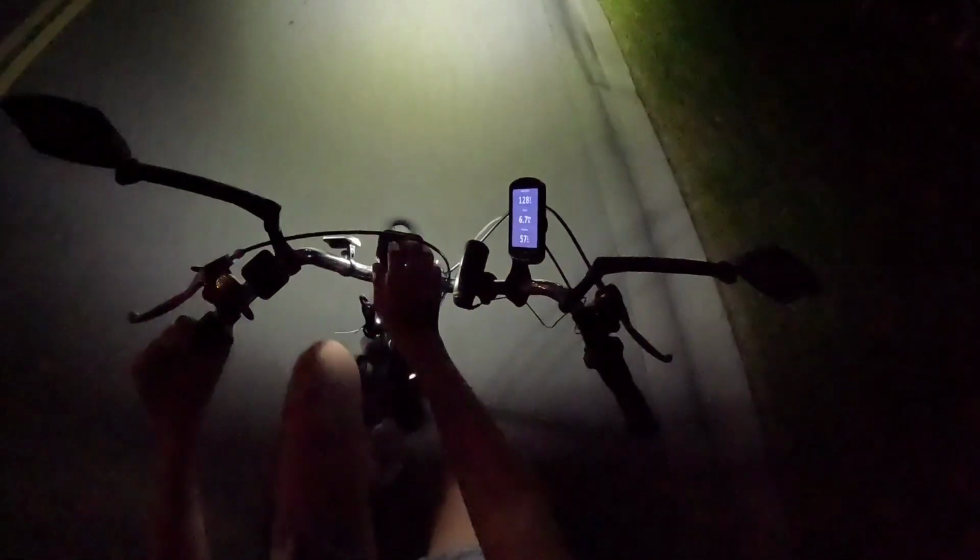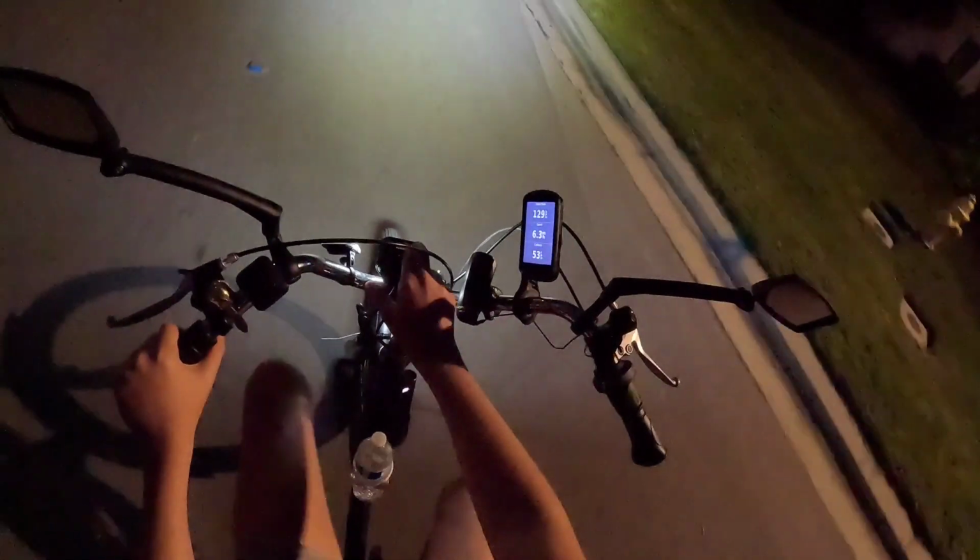That's a little dim, maybe. Let's try the high beam. That's 3,000. How does it compare to the full one? 5,000. So yeah, that's 3,000 right there. Let's do 15. 750 is nice, actually. We can do that. That's 750.